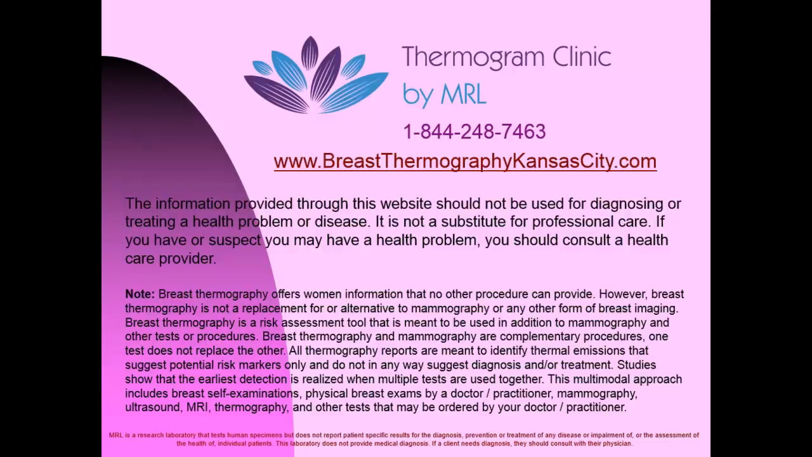All thermography reports are meant to identify thermal emissions that suggest potential risk markers only and do not in any way suggest diagnosis and/or treatment. Studies show that the earliest detection is realized when multiple tests are used together. This multimodal approach includes breast self-examination, physical breast examinations by a doctor or practitioner, mammography, ultrasound, MRI, thermography, and other tests that may be ordered by your doctor or practitioner.